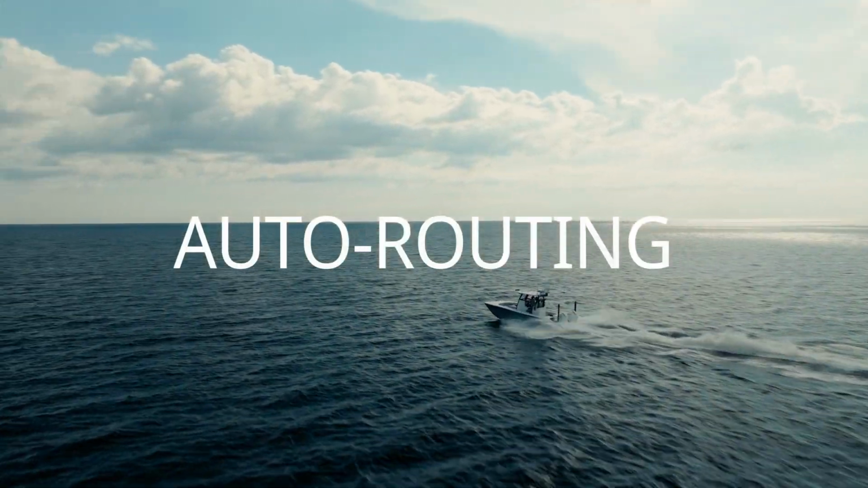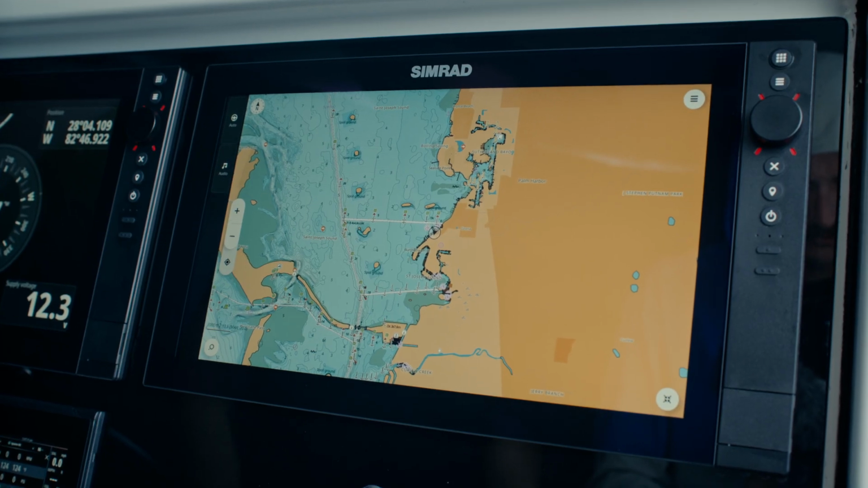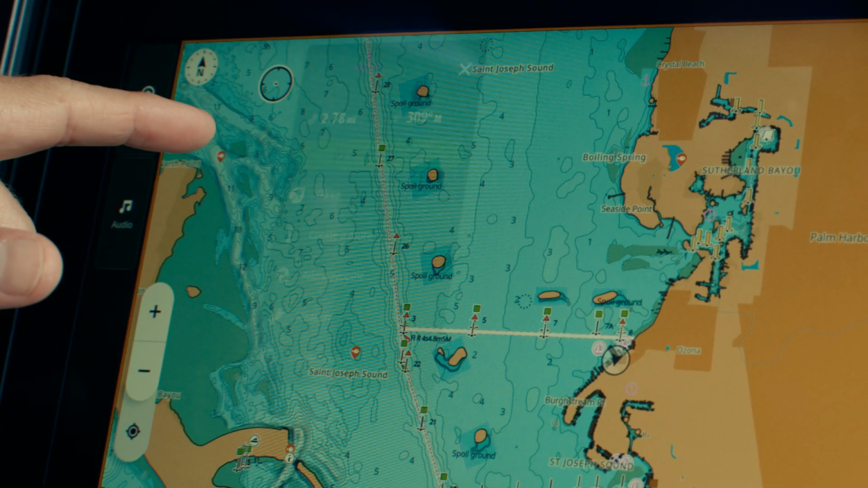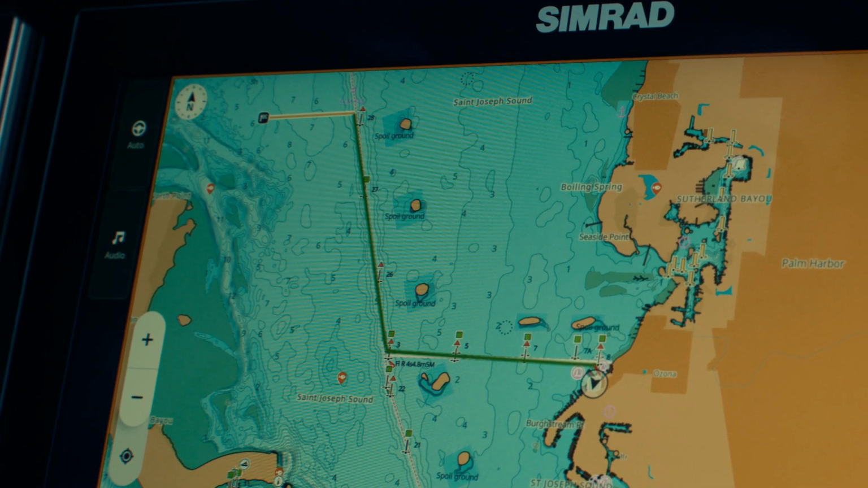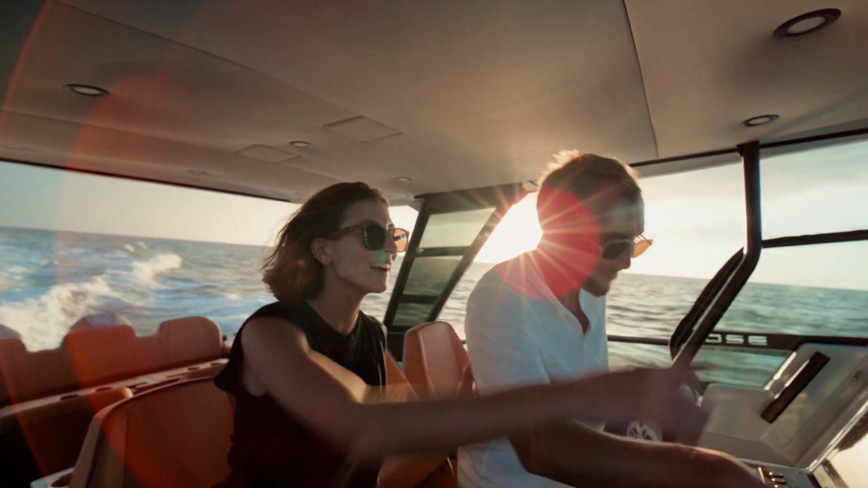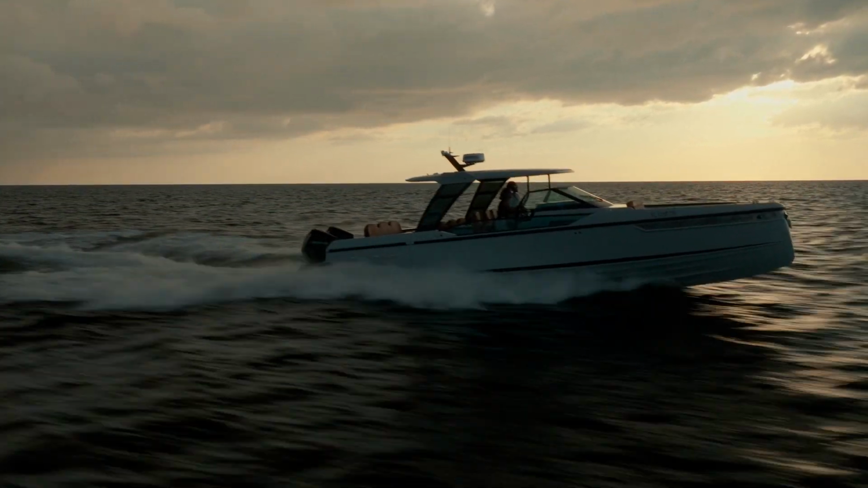Auto-routing. NSS 4 delivers our fastest ever auto-routing. First, simply tap your destination on the chart. Second, select Auto-Route from the context menu. Third, the device will immediately calculate a route based on your boat's size and draft, displaying the safest path.